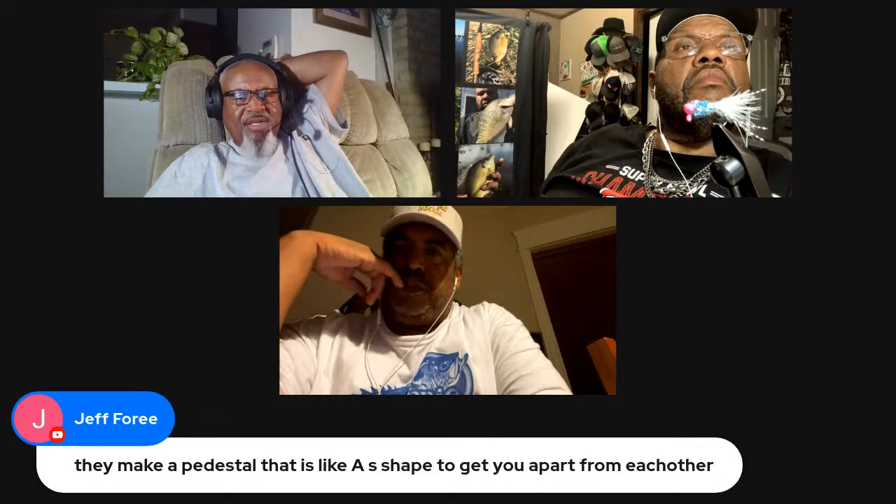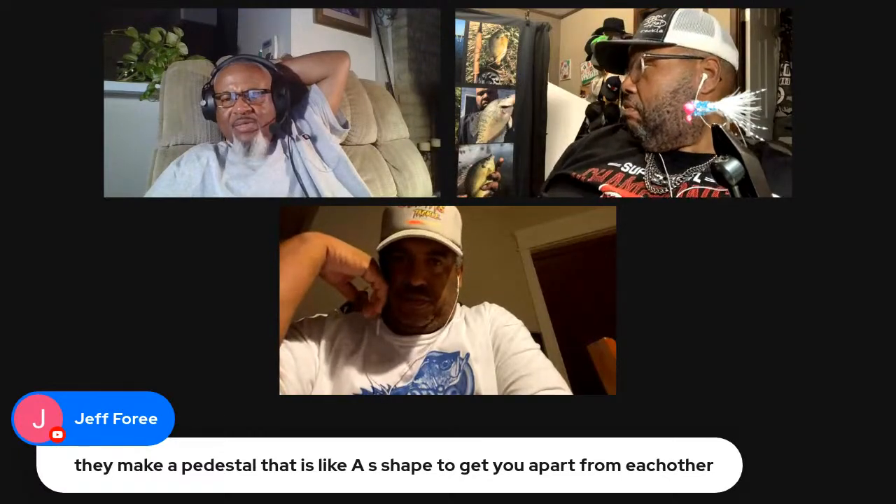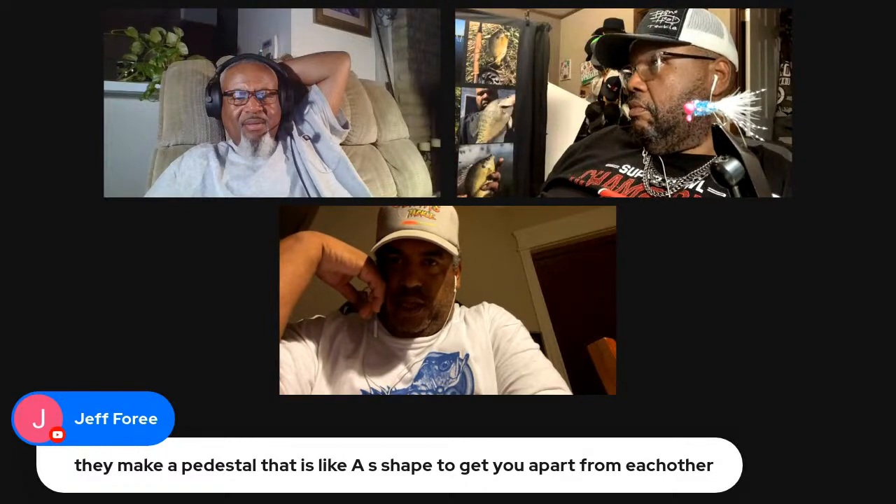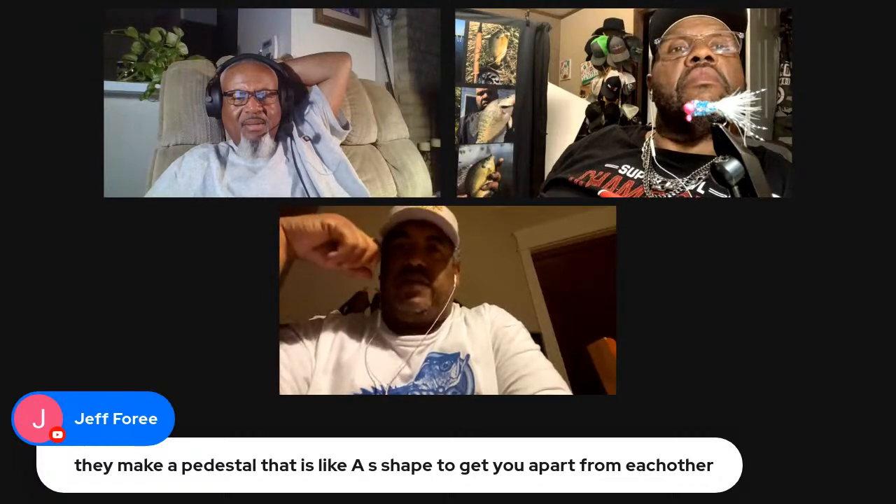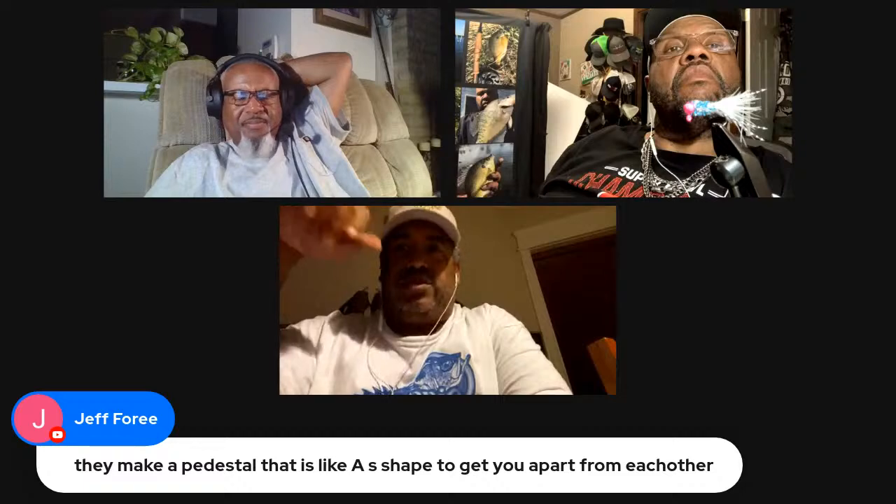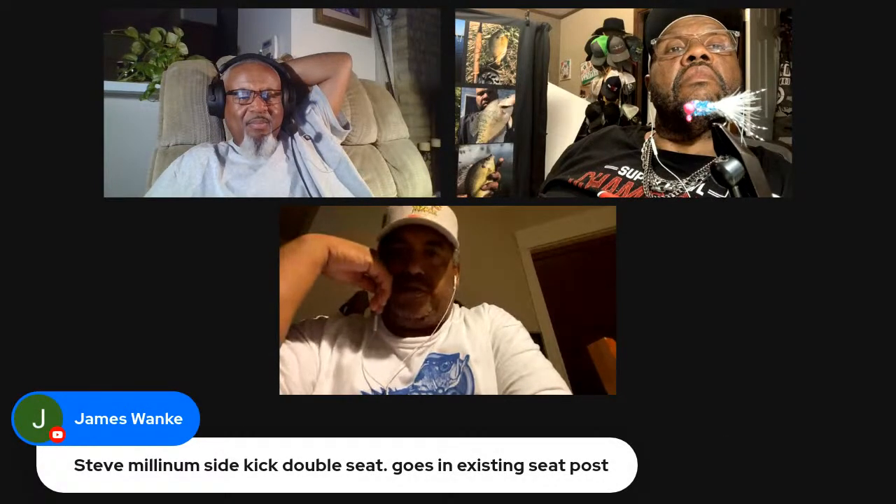Jeff was talking about that seat. Did I miss the name of it? They make a pedestal that gets you apart from each other. Yeah, I have the double seat set up, but I want to put pedestals instead of seats, so we can be on pedestals side by side. That way it can space you out more.